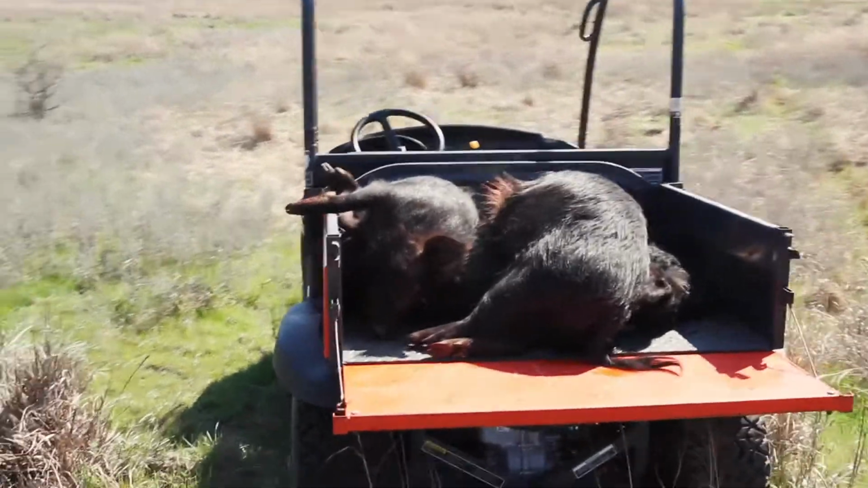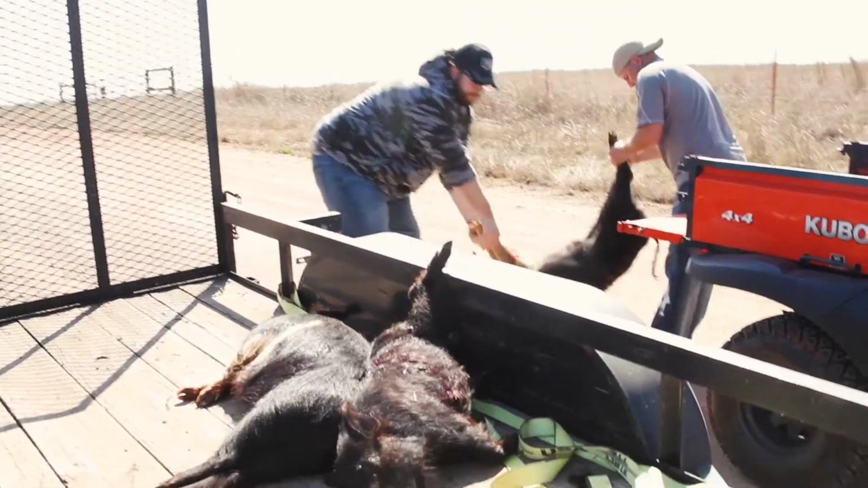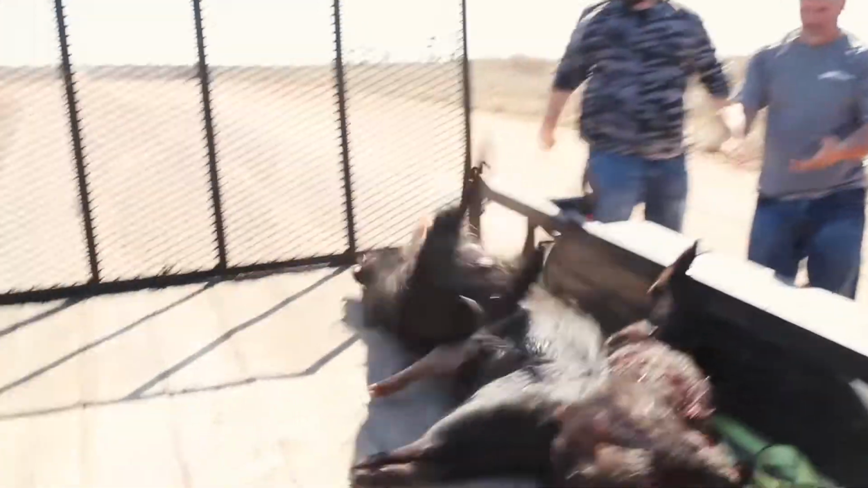You got to realize that you've got 2 different things going on here. You've got sport hunting of feral pigs, but as far as actually addressing the damage that they're doing to agricultural communities, to our recreational, like the golf courses and that sort of thing, it's going to take every tool that we have in the toolbox to